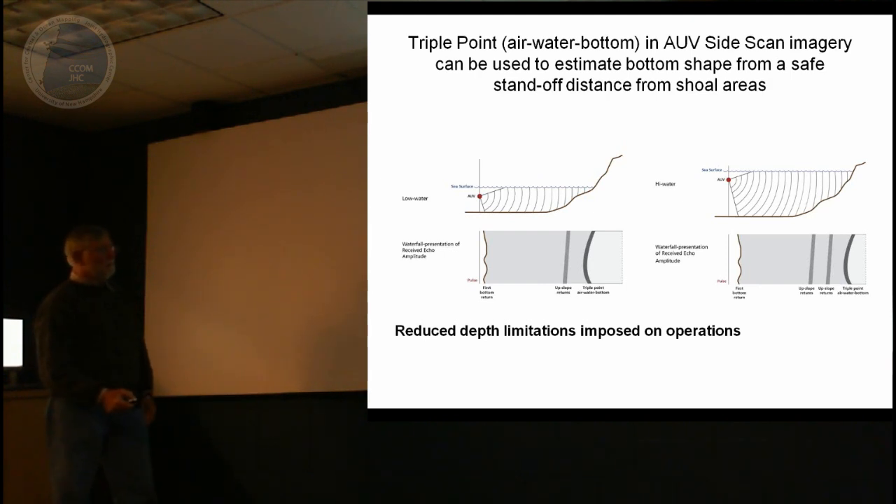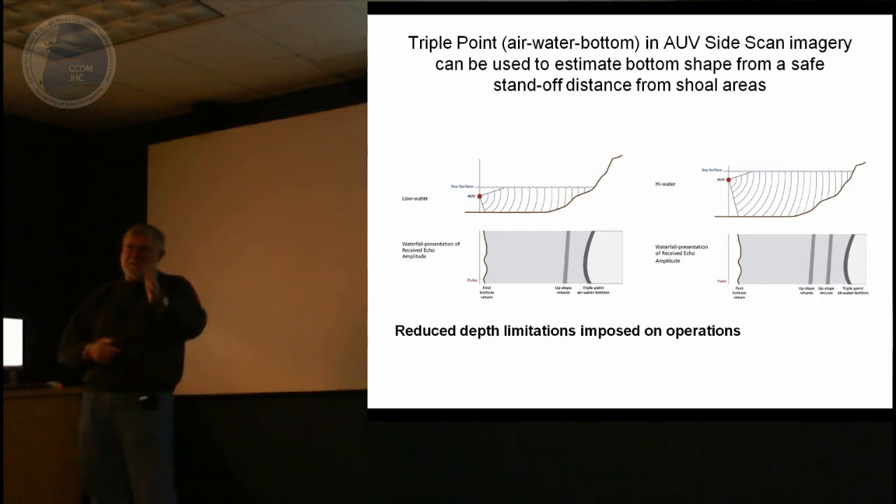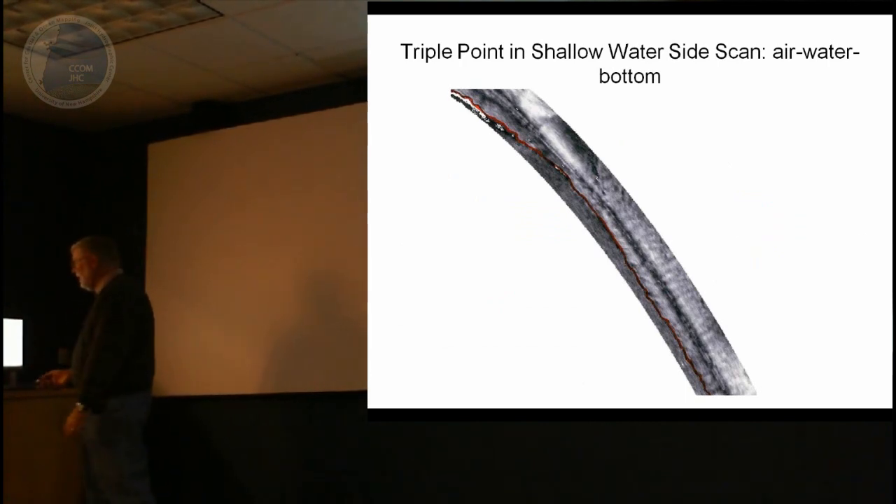It's a bit further to the first bottom return, upslope, second upslope even, and then you get the triple point. So if you do this at a series of stages of the tide, that allows you to build horizontal slices of the DEM in the surveying itself.